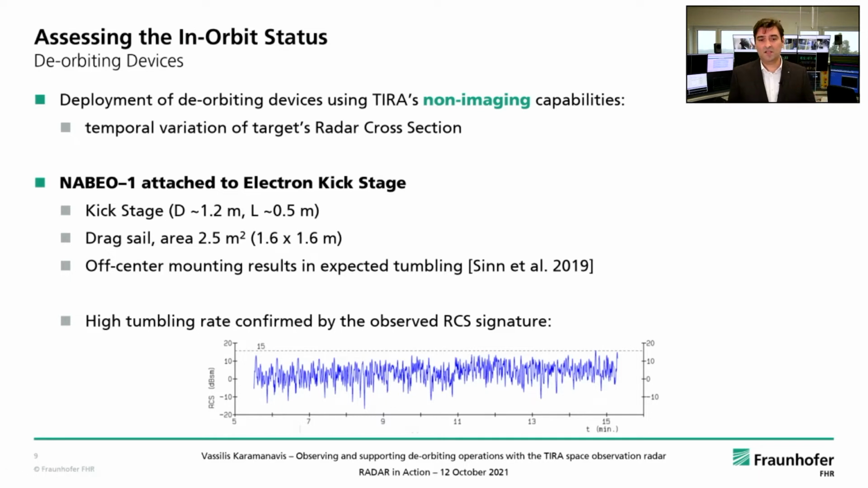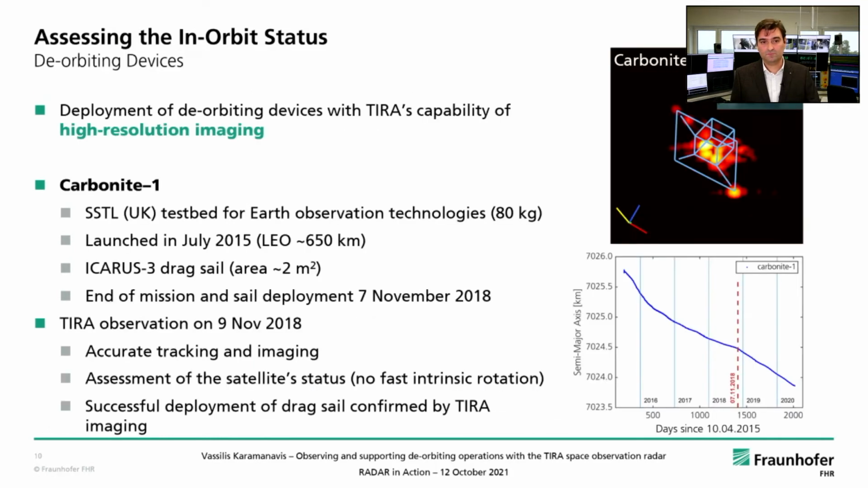And this tells us that the target is actually tumbling. This can complicate imaging, but already from the RCS signature we can get a lot of information about the target.